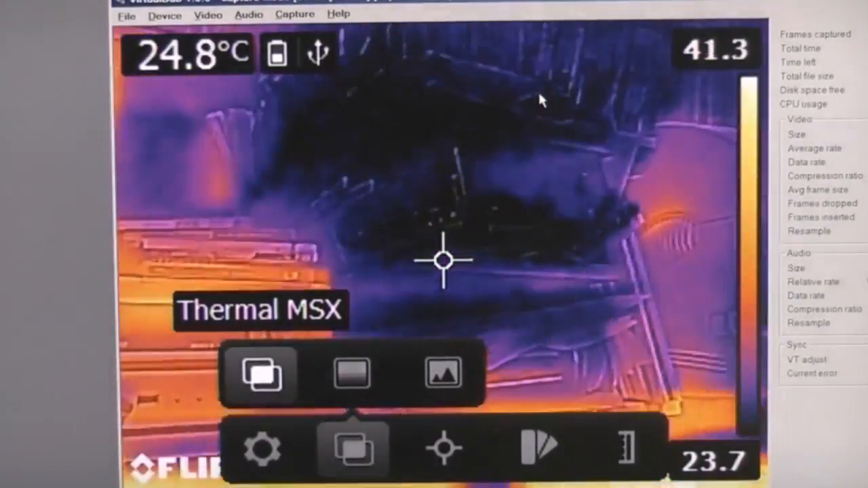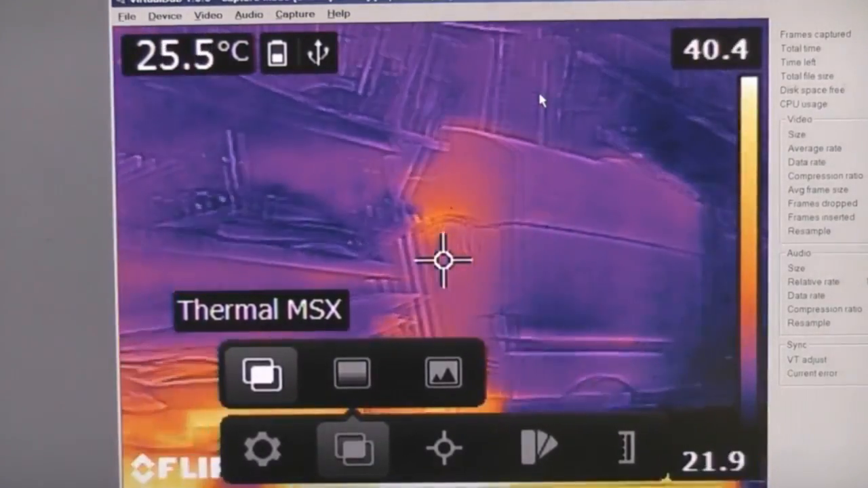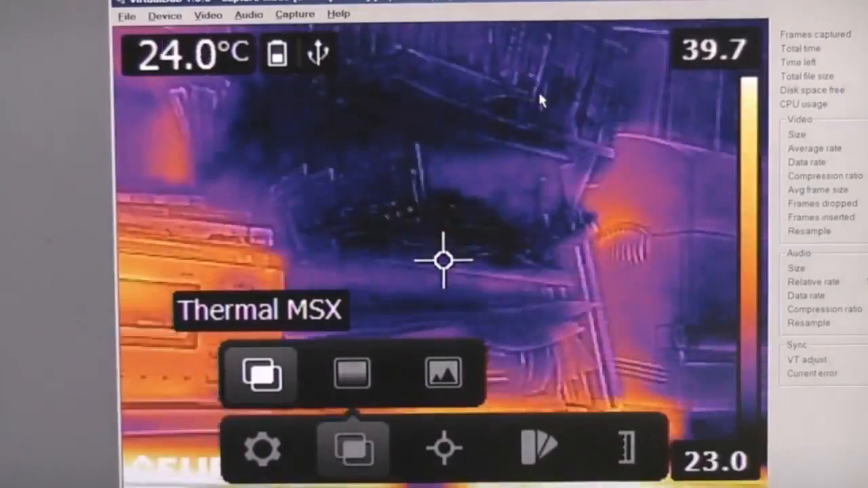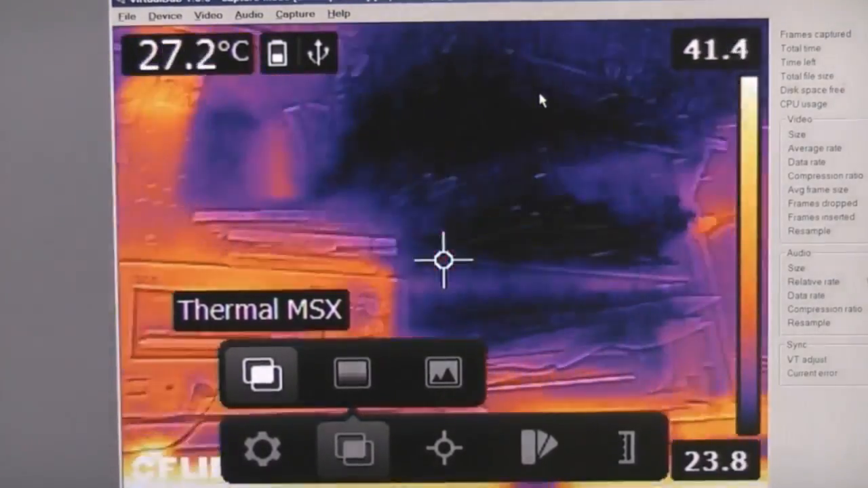Like, for example, if you're looking at a house, you might want to see is the heat coming through the roof, or from the edges of the roof, or from the side of the chimney and so on, and you don't really need high resolution of the actual thermal data, but you do want to relate its position to the real world image.